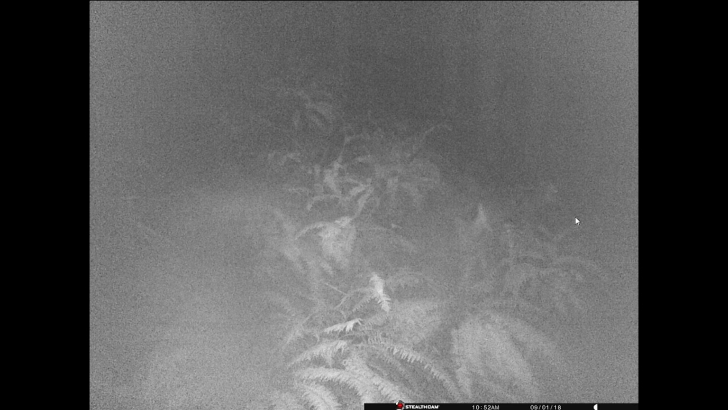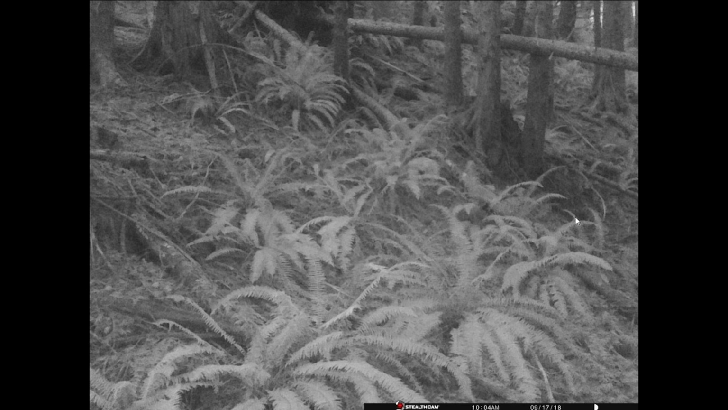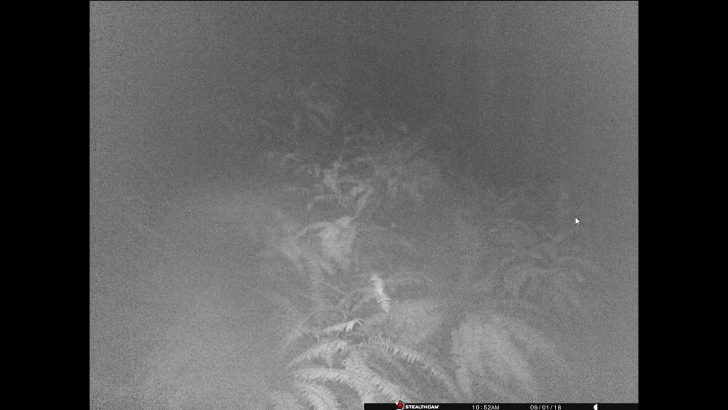It went from gray to nothing to boom, boom, boom, and then it disappears. But that's the only movement. The ferns aren't moving at all. The only movement is this ghost-looking shimmer that's moving past the trail cam.